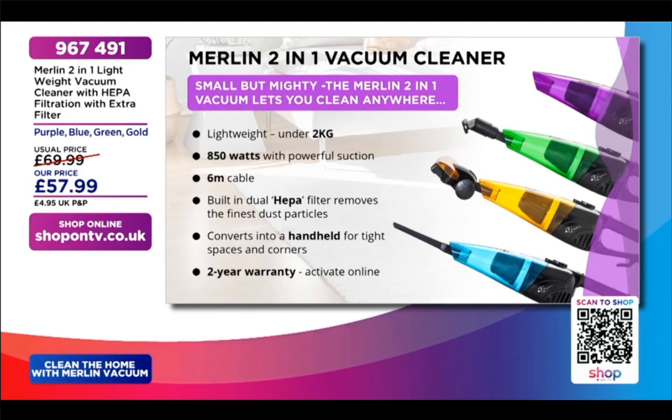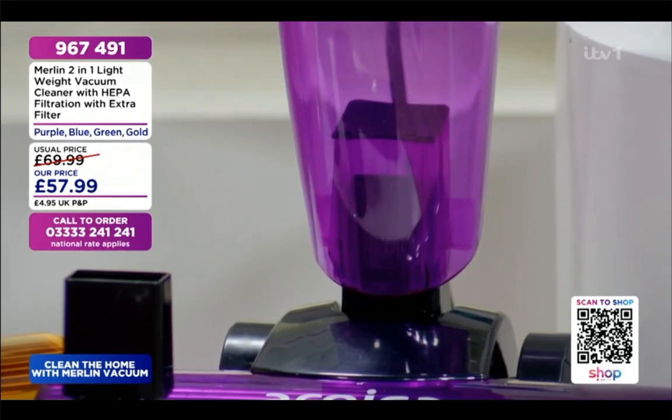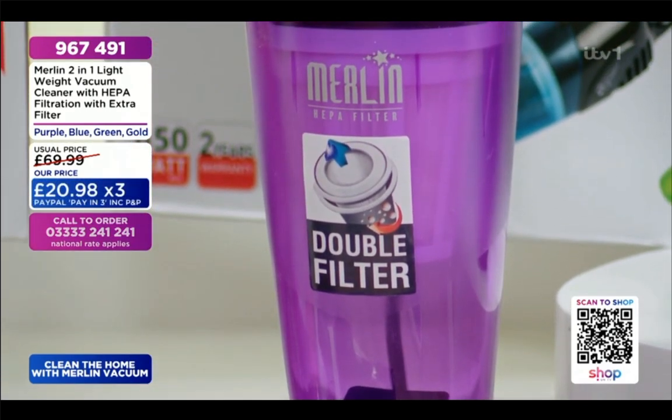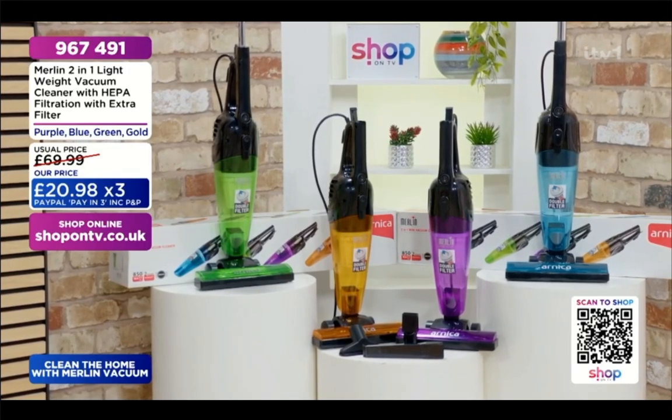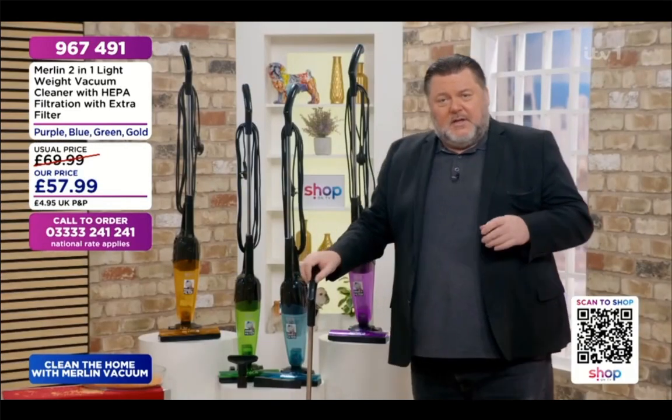Now, you need to activate that online because basically we need to know when the 2 years start. So as soon as you get yours, go to the website address that will be included in the paraphernalia and register your product there. That way, if there are any issues whatsoever, it will either be repaired or replaced free of charge, and you are covered for 2 full years.